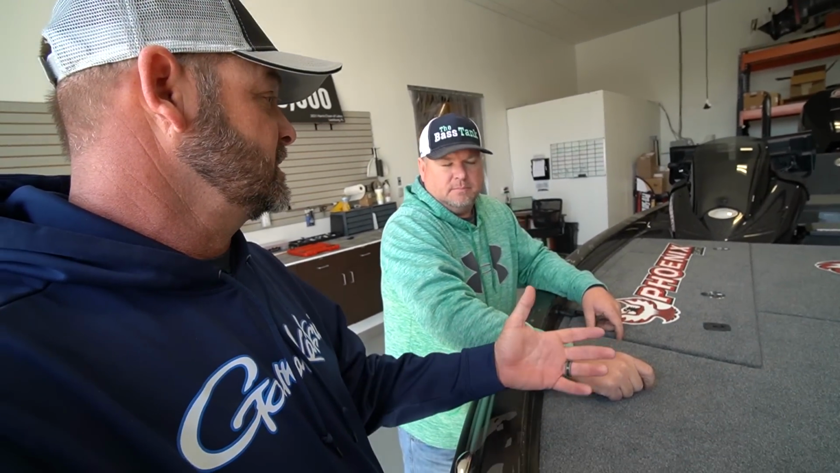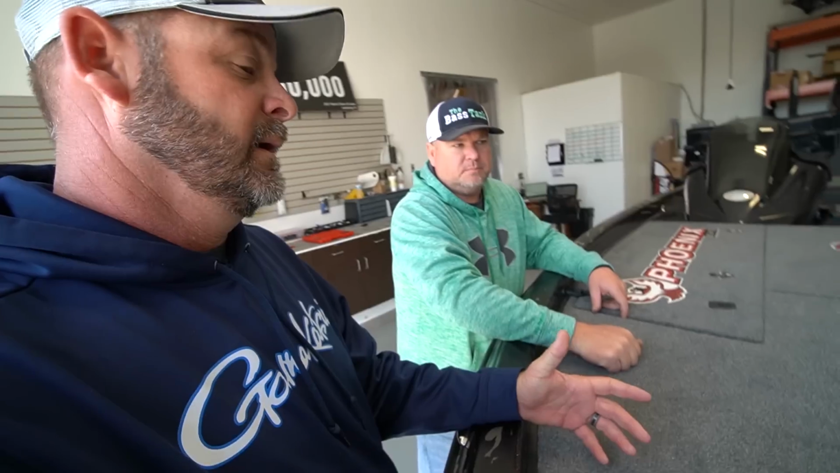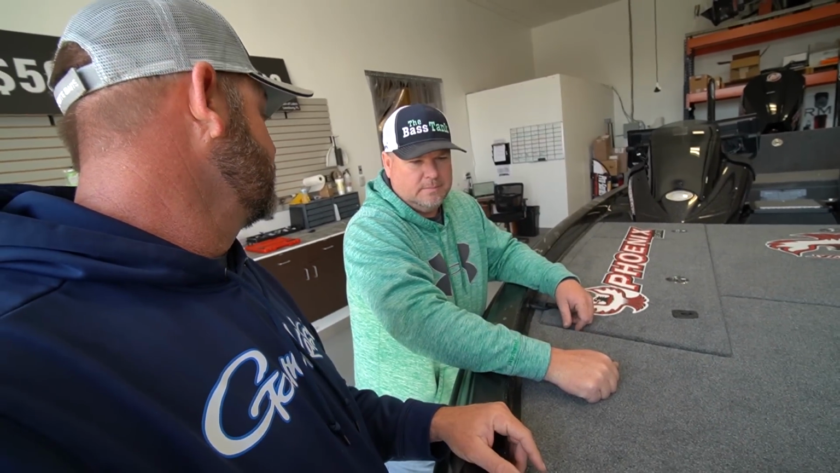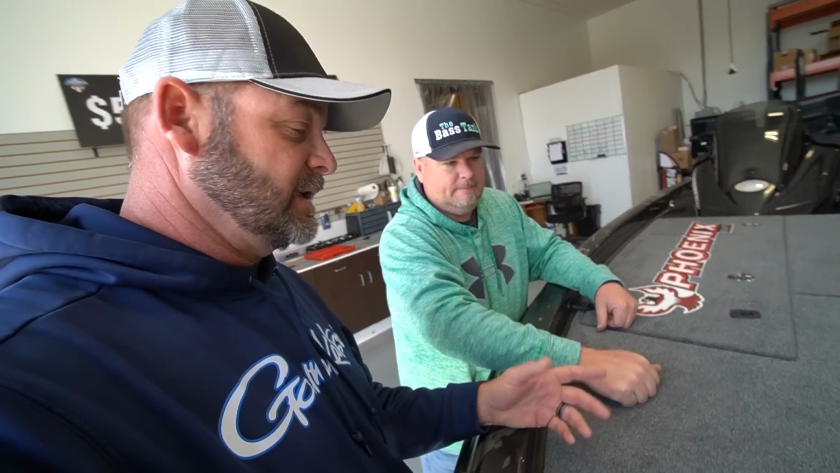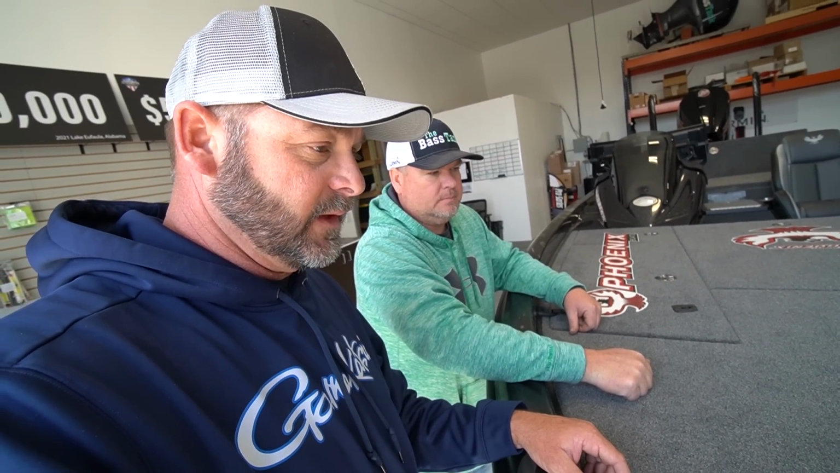I know this is something that I've done with my co-anglers since we fish in a co-angler format, is I've actually turned the live scope on before in the back for my guy, just so he can see what's going on. I just did that in Florida. I had a guy that was in contention to win, and I wanted him to be able to see what I was looking at. So that's a cool feature.